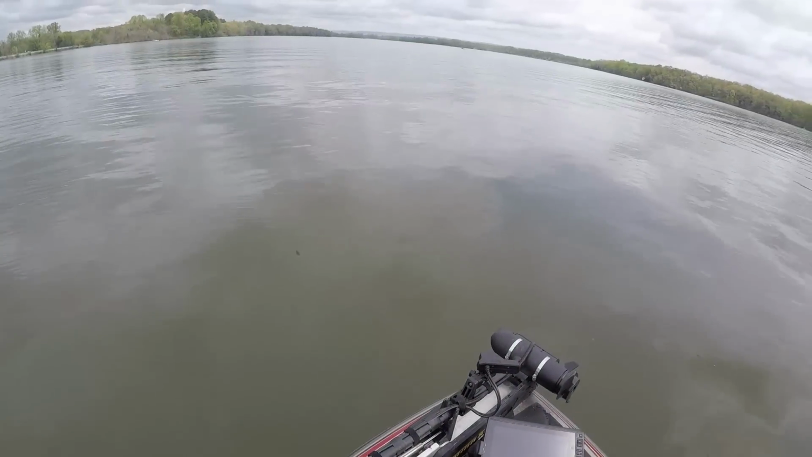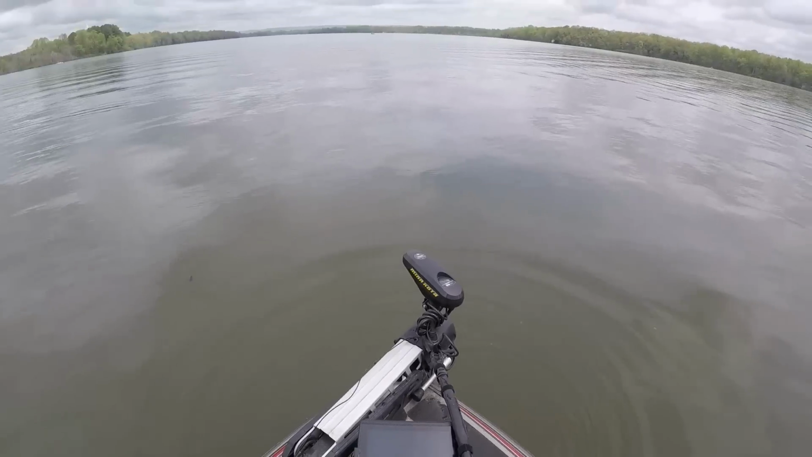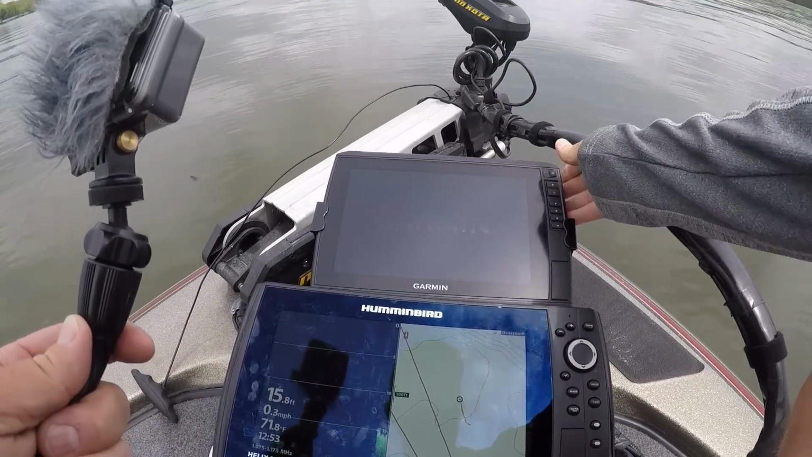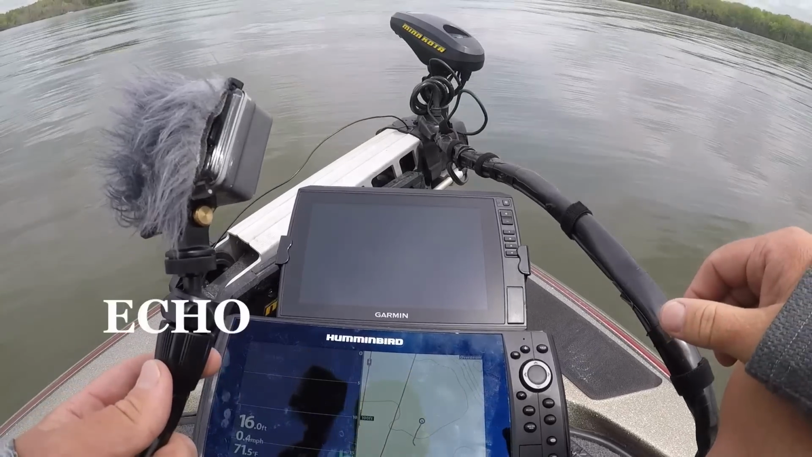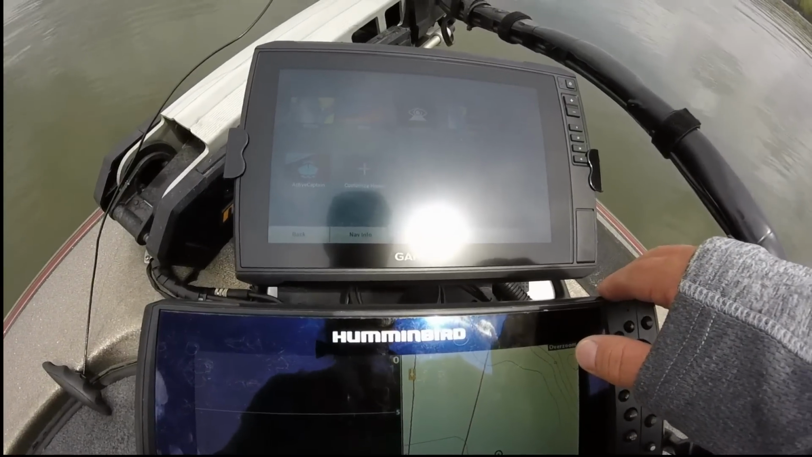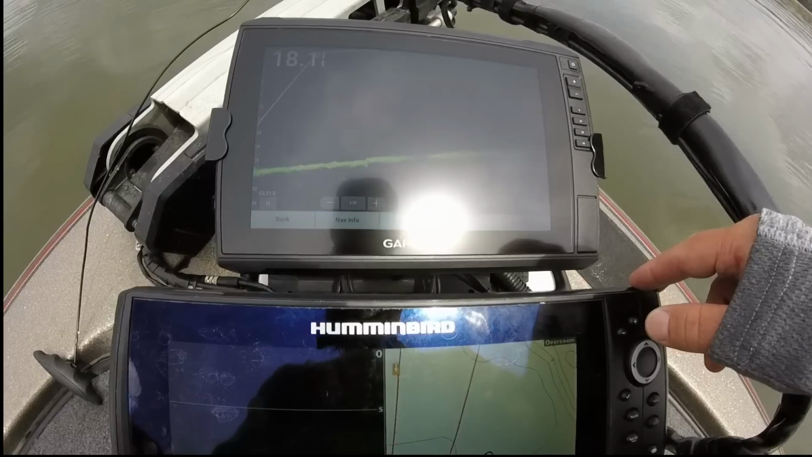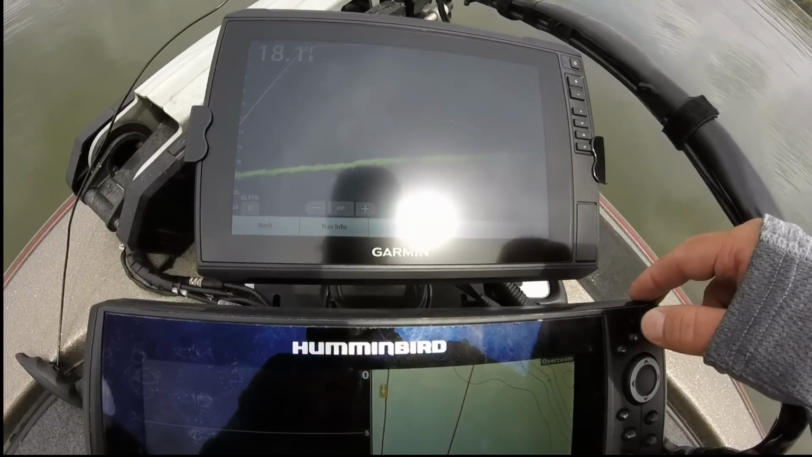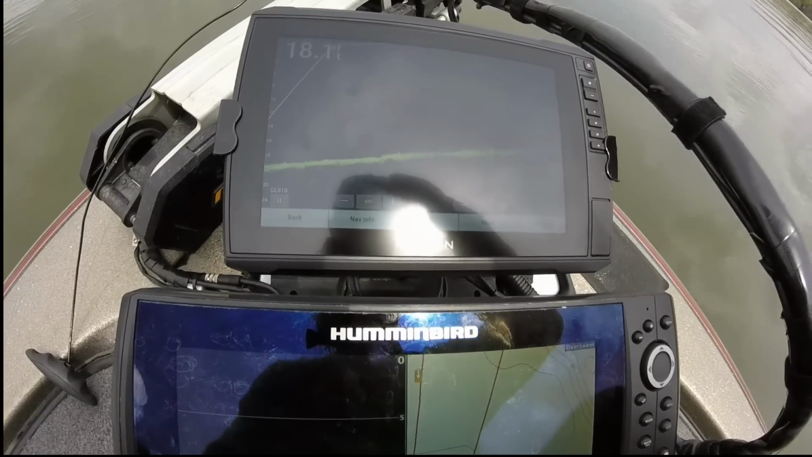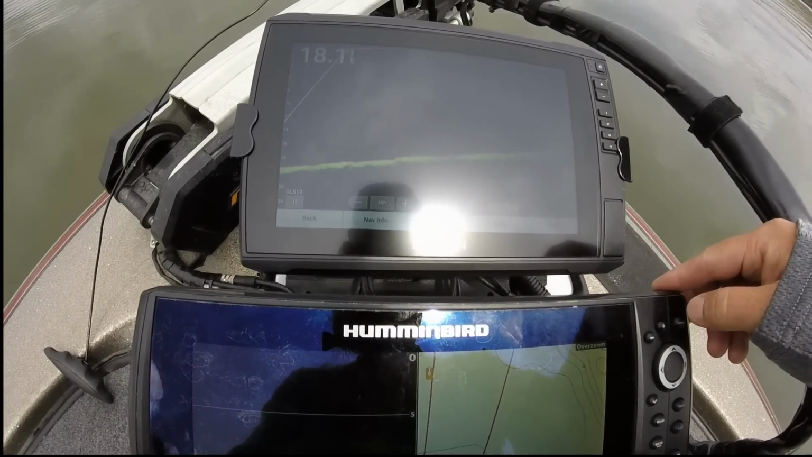Alright guys, we're going to just drop the trolling motor. We're going to turn the unit on. Alright, we're going to hit agree. I want to go to Panoptics menu. Guys, I have not hit anything, and I believe I can tell already I'm liking it already.